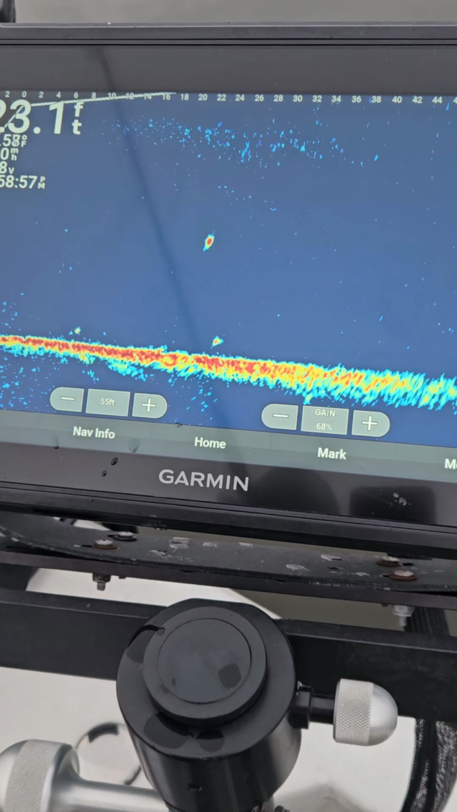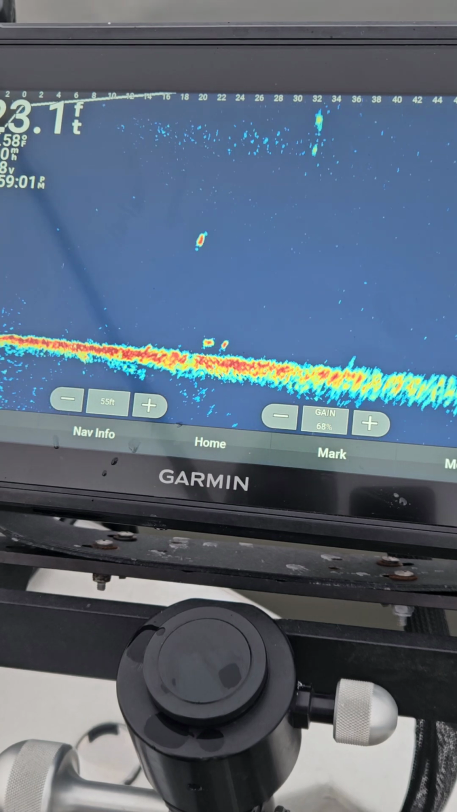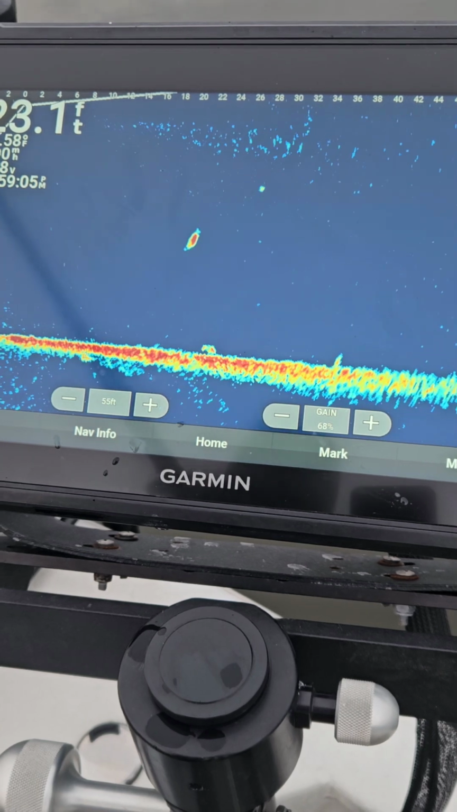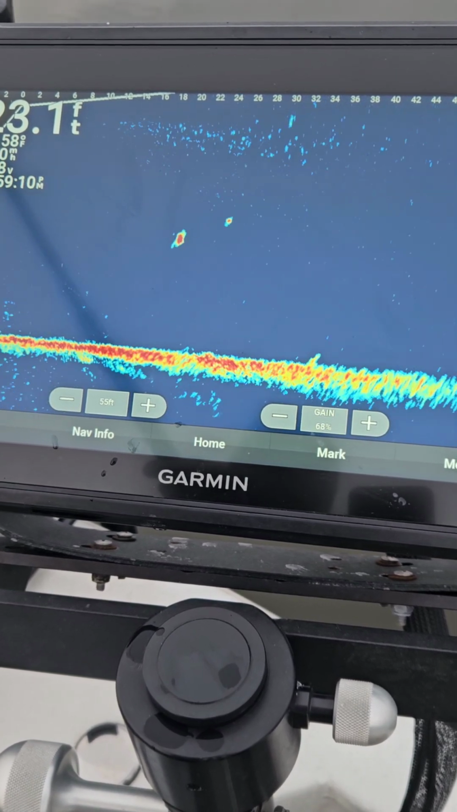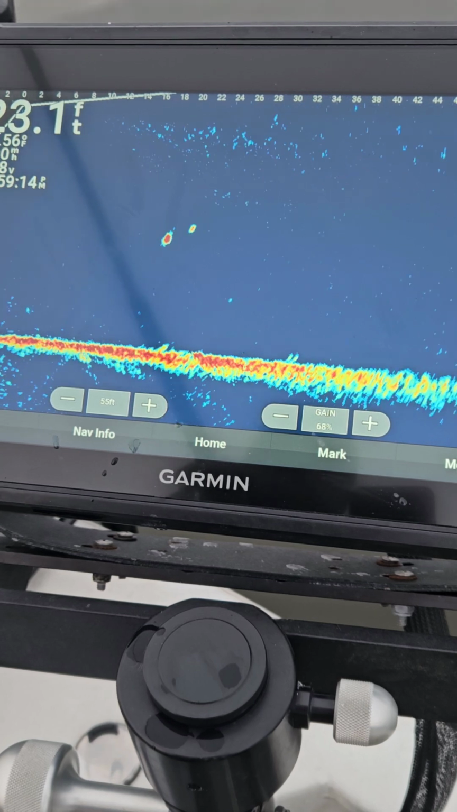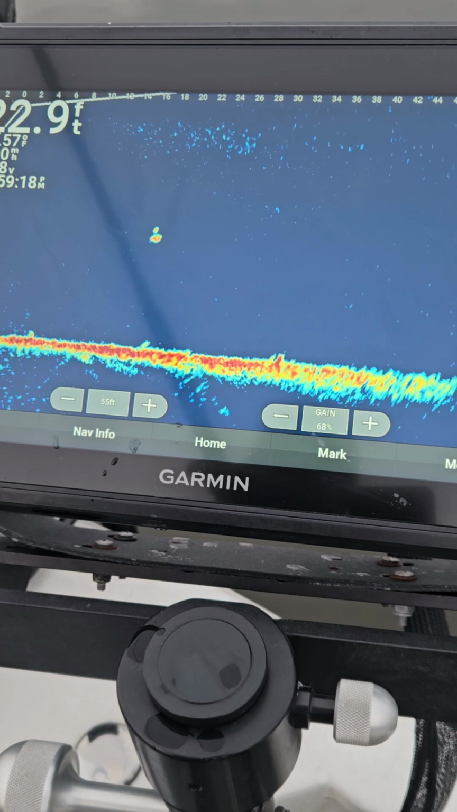There you go, that one's sitting pretty. There we go. This fish is absolutely catchable. You know, he's just positioned, he's just sitting still. He's just waiting for something to come by. Minding his own business. Ooh, a snack.